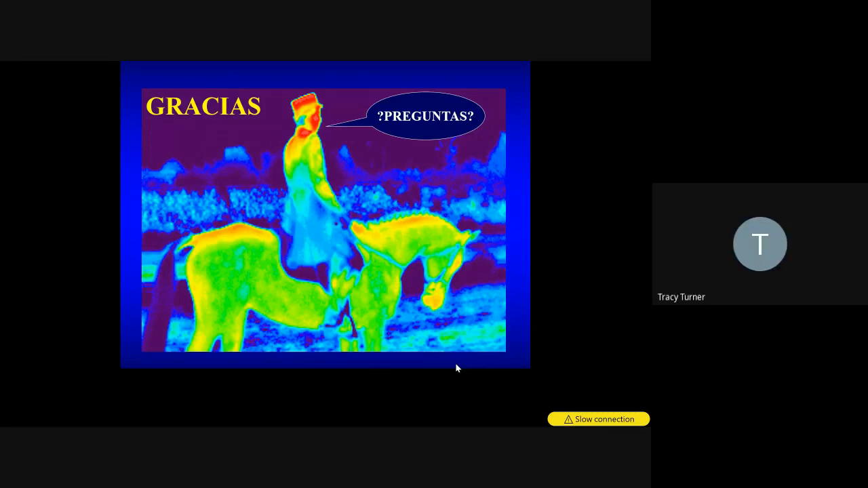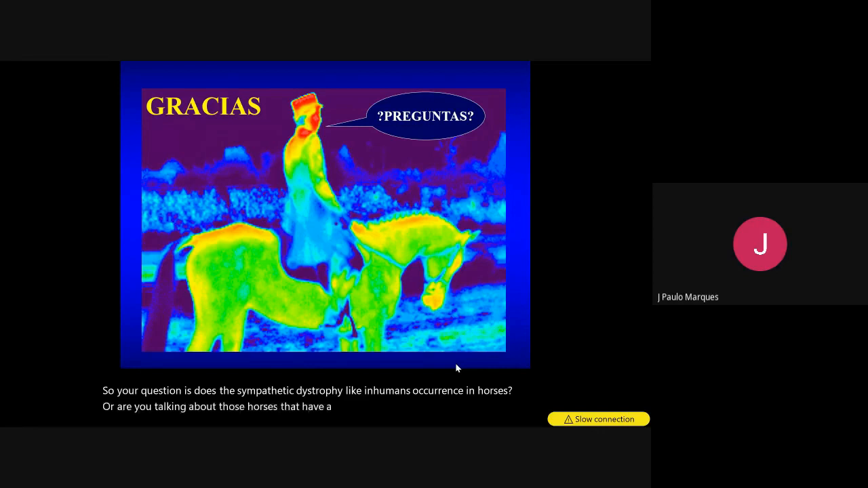So the question is, does sympathetic dystrophy, like in humans, occur in horses? Well, sort of. You can answer in any way you like. Or are you talking about those horses that have a really cold distal leg? Yeah, but just one, just the leg. Yeah, exactly. Just one leg.